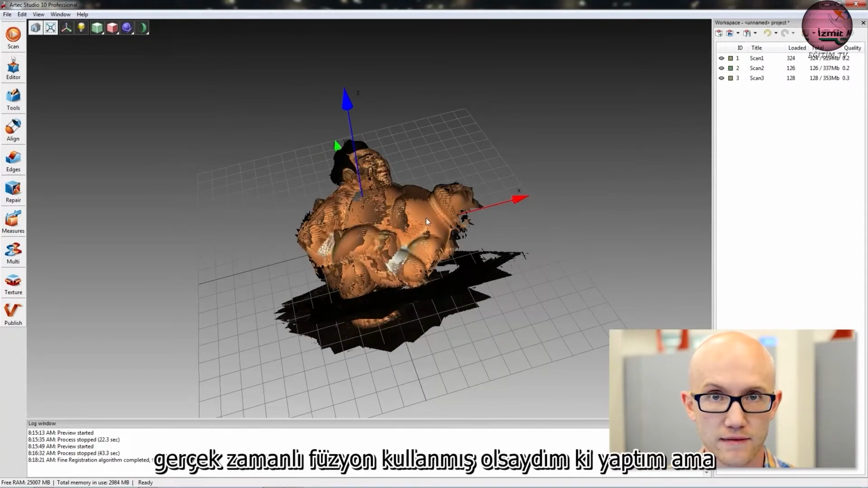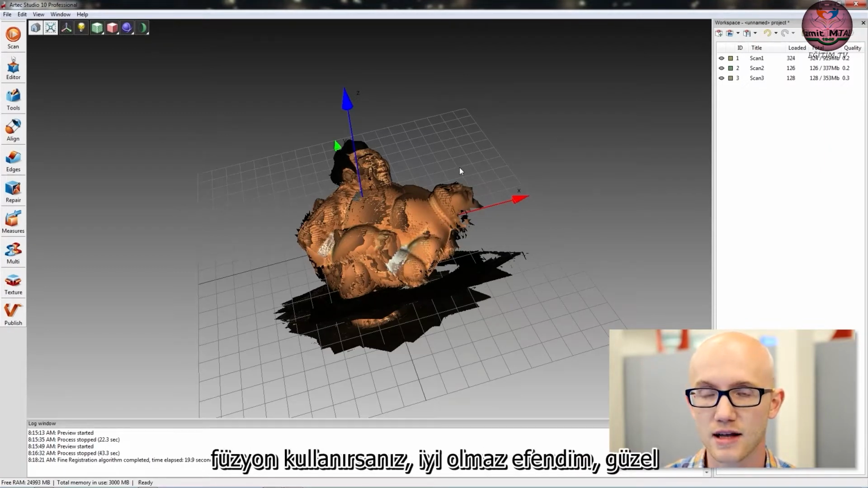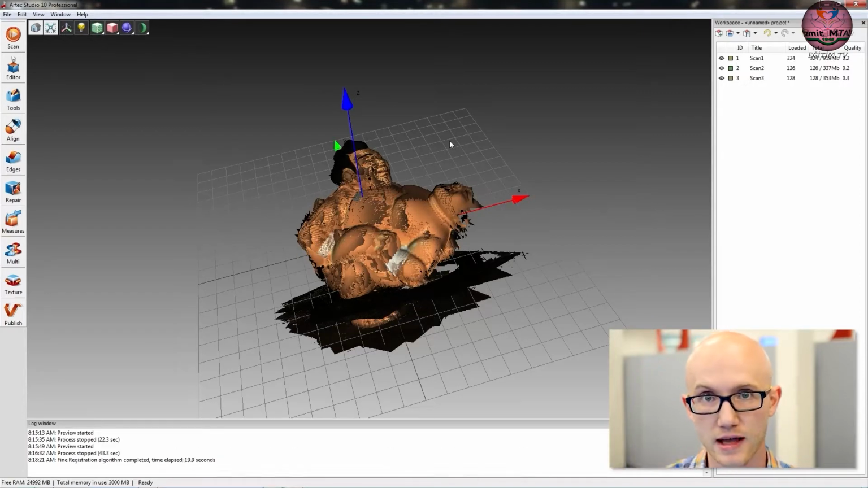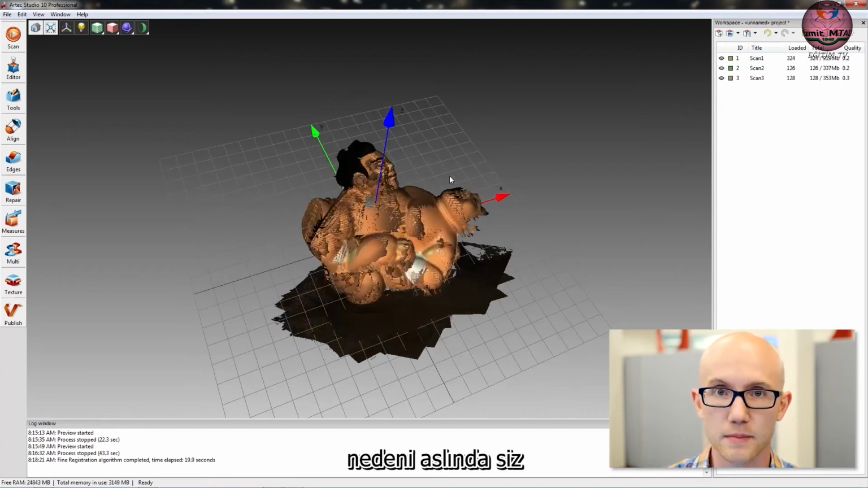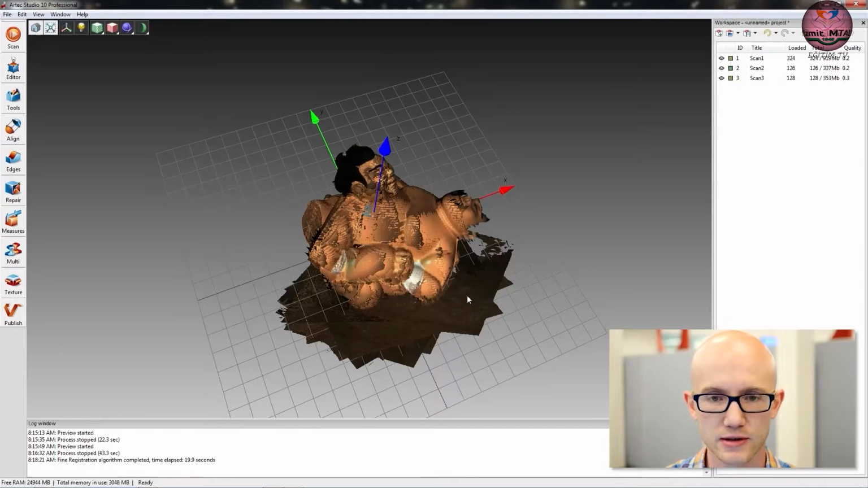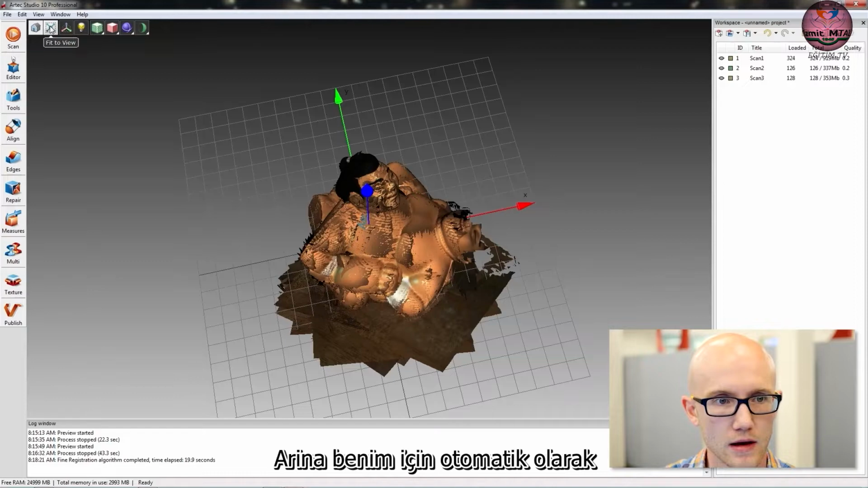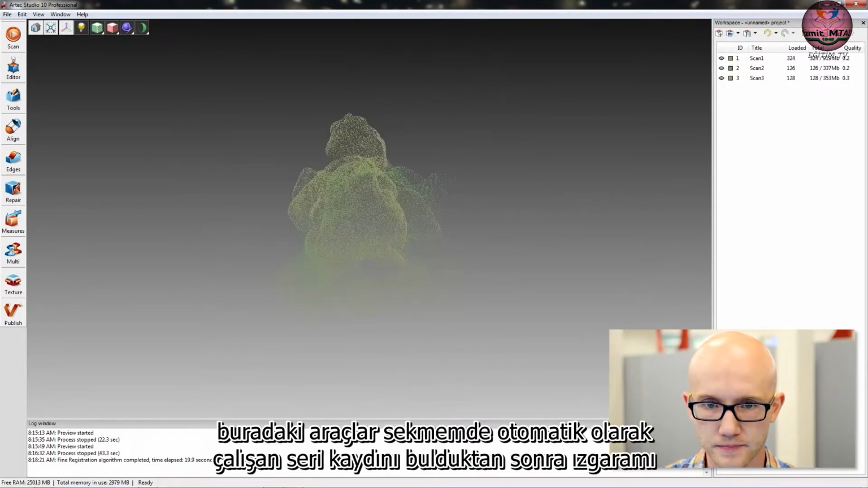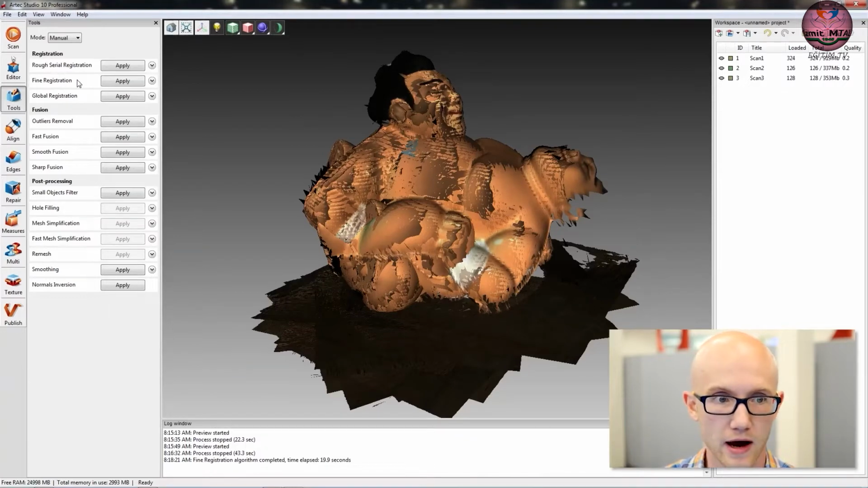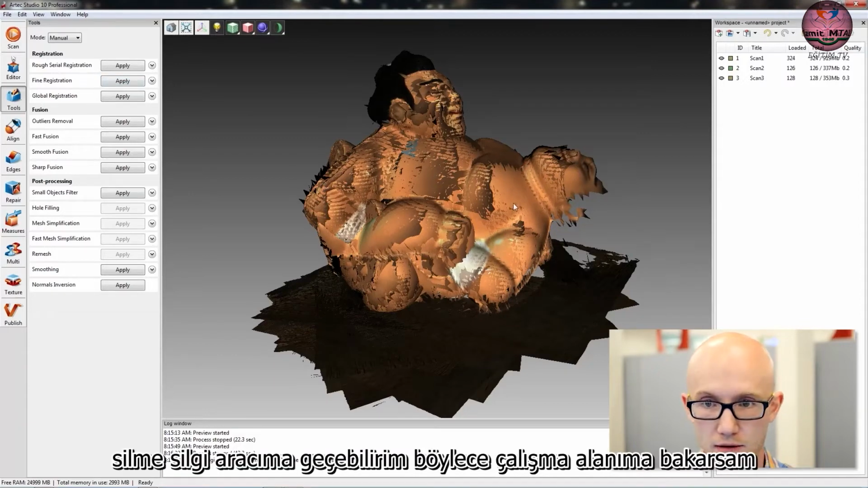If you use real-time fusion, which I did, but I deleted those scans, it does not do find serial registration after you close that tab. The reason being, it's actually doing that in real time while you were scanning. But since we were just doing the regular scans here and I deleted the other ones, it ran it automatically for me. I'm going to turn my grid off here. After find serial registration, which ran automatically in my Tools tab here, I can move on to my eraser tool.